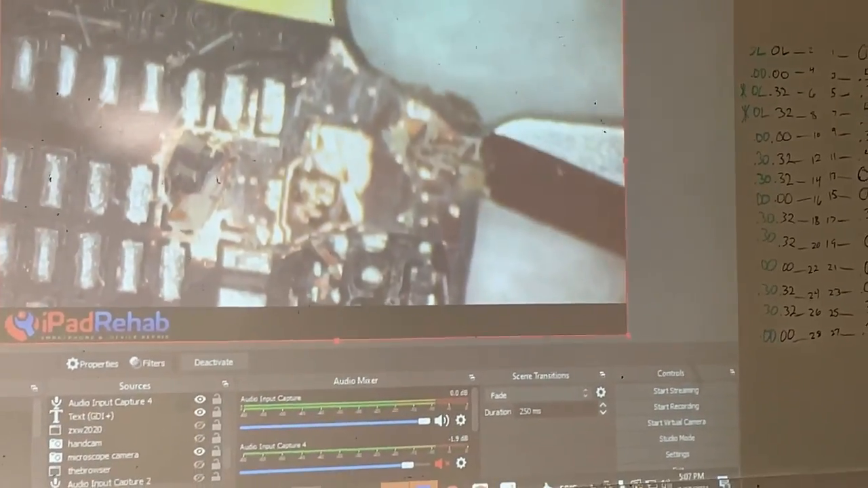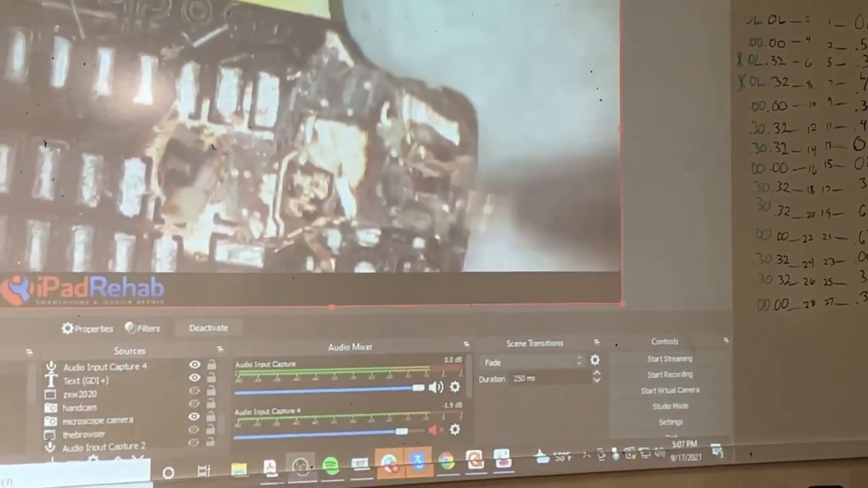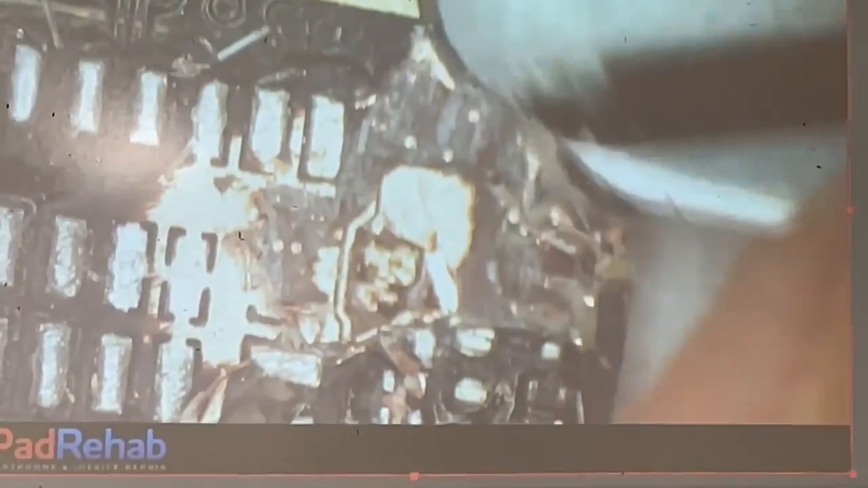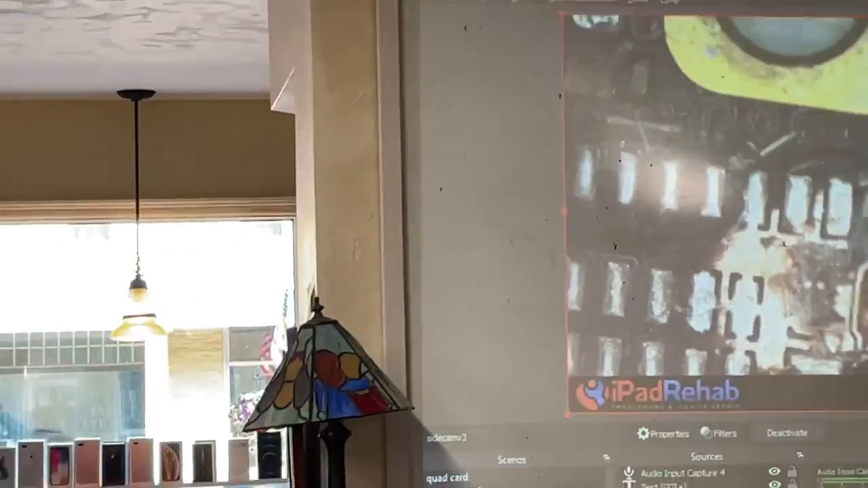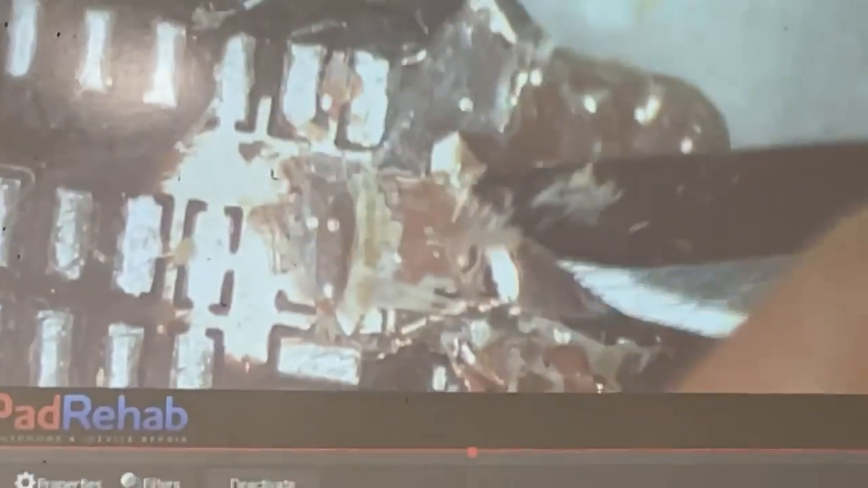So when was the last time you had to fillet a phone, Mark? Oh, it's been, I don't know, maybe a year. But you used to do this all the time. I can't believe that instead of streaming from the microscope camera, which is right there, the microscope camera is projecting onto the wall, and we're just doing that. Reminds me of an iPhone 7 I had some time ago. Yeah, it's barbaric. Is it making you cry a little bit to watch it?